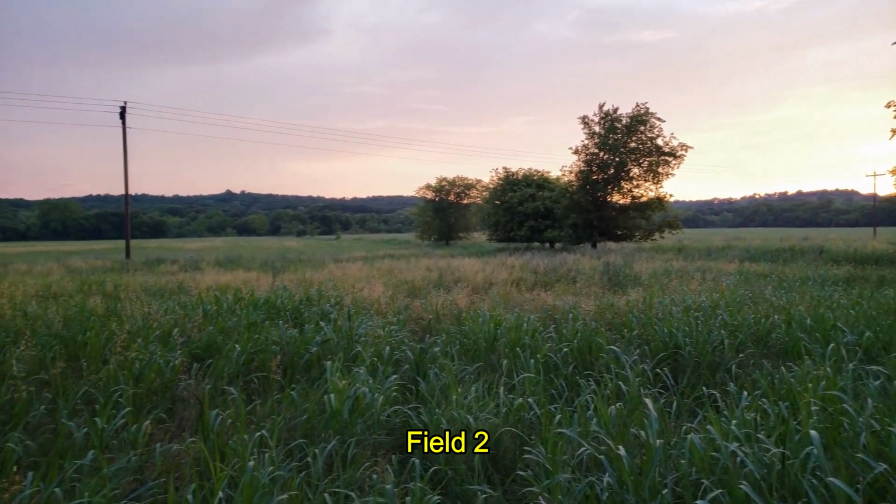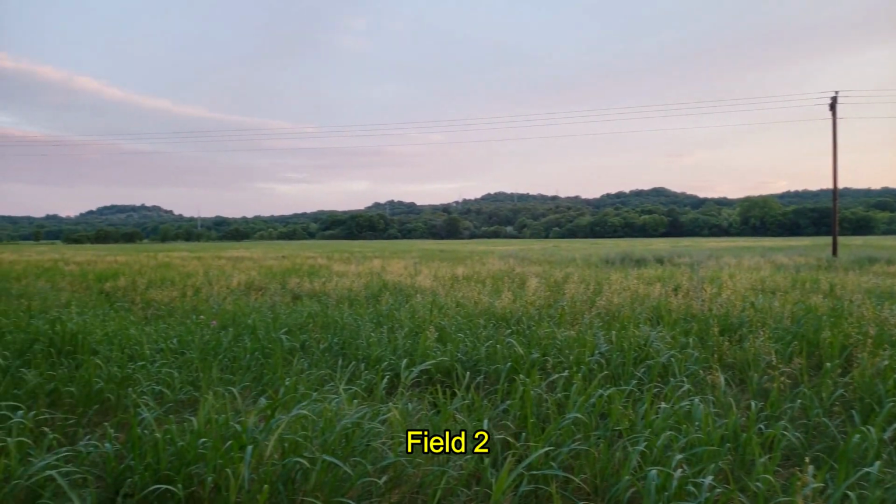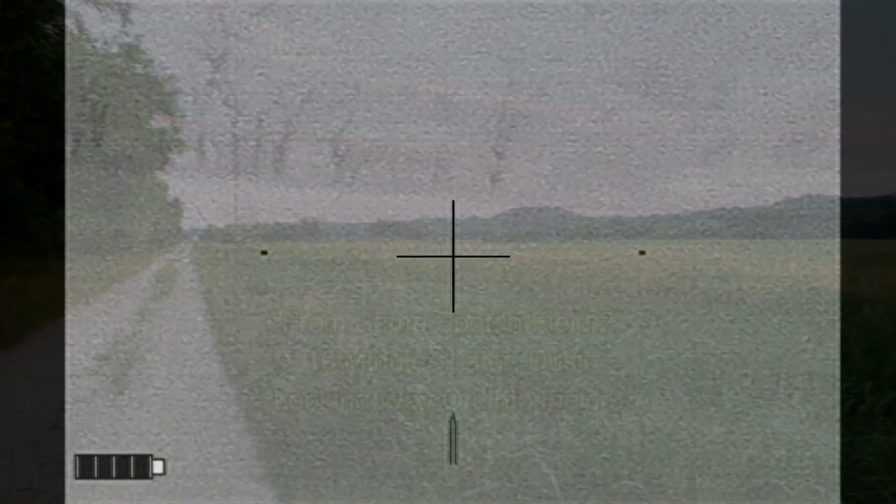Got field 1 there in the distance. I'm standing here in field 2 and you can see how high the grass is. And there off in the distance is field 3. And that's where the first hunt of the night is going to occur.